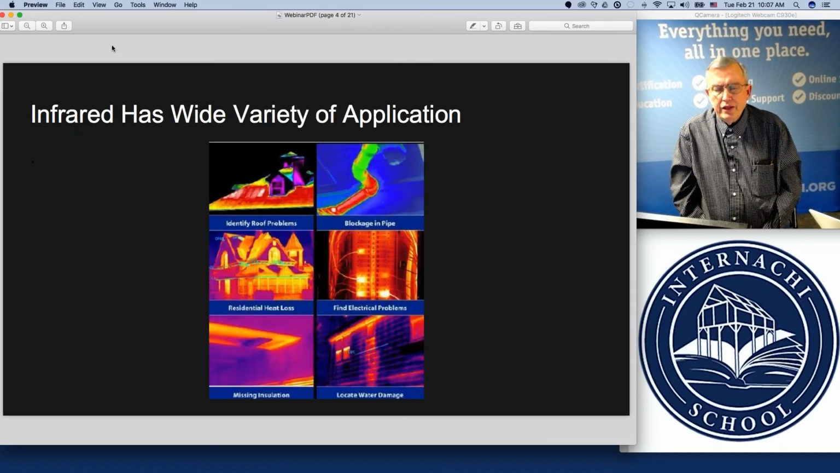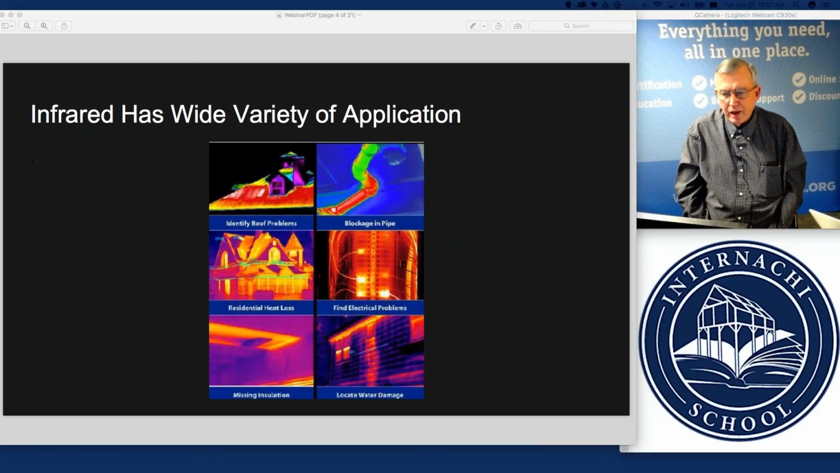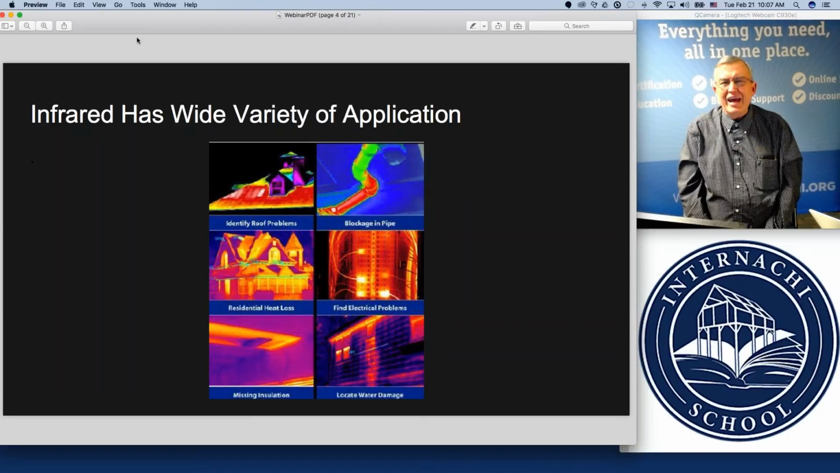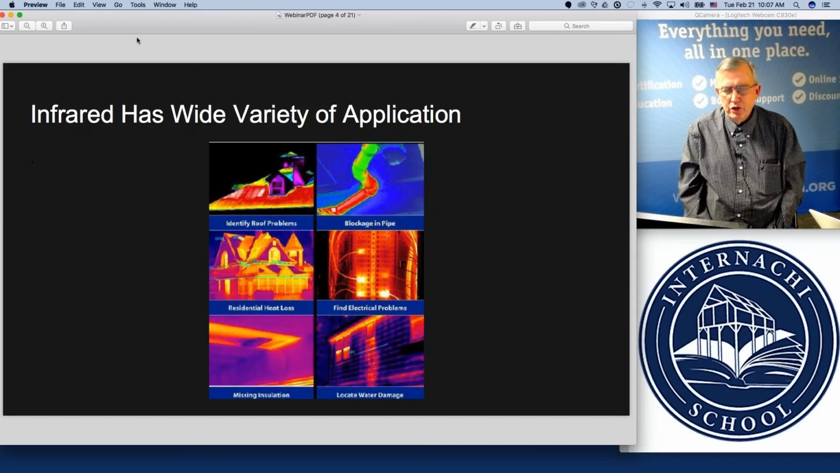So infrared thermography has a wide application of a variety of different uses, and we won't have time in today's brief session together to cover all the applications and different ways that thermal imaging can be used. So we're going to cover some of the main highlights so that you that are getting into thermal imaging for the first time get an idea of what avenues can be opened up with different applications.